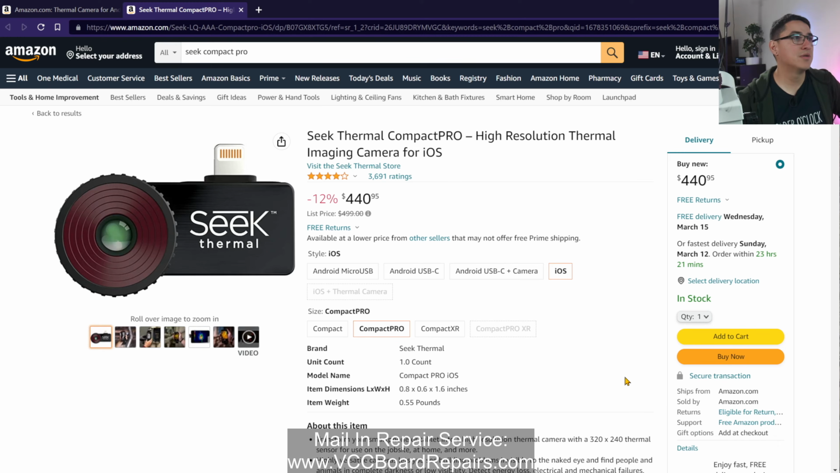But $300 for the whole camera and macro lens compared to the Seek Compact Pro, which is $440. That does not include the macro lens, which is about another $50. So take into consideration the price.